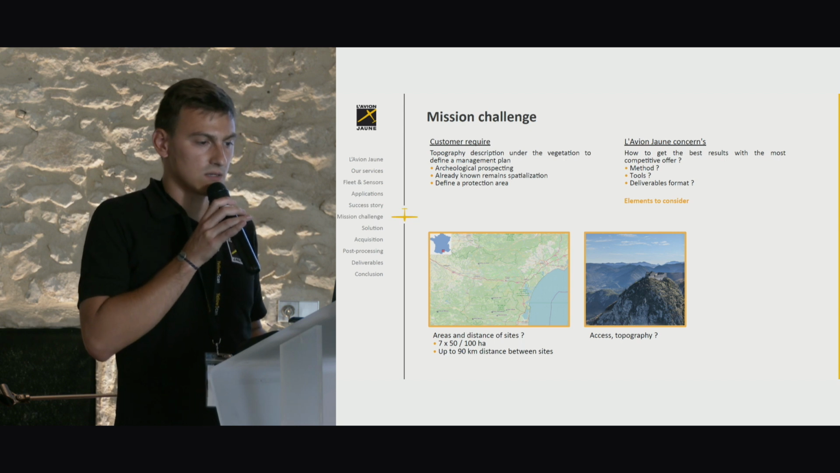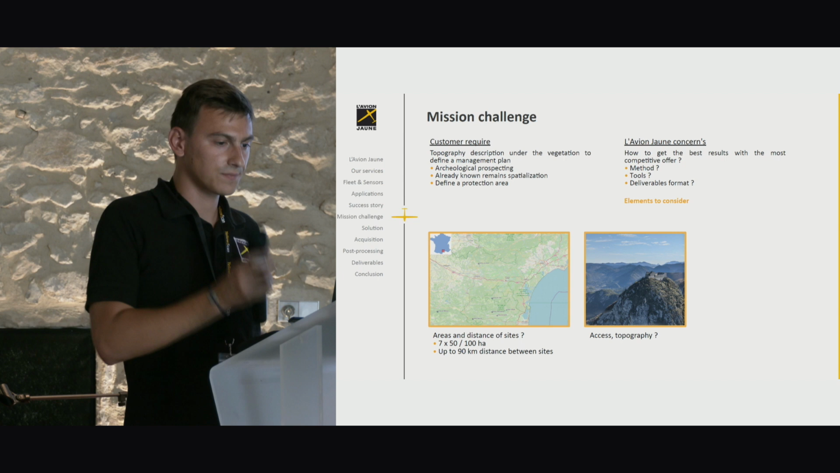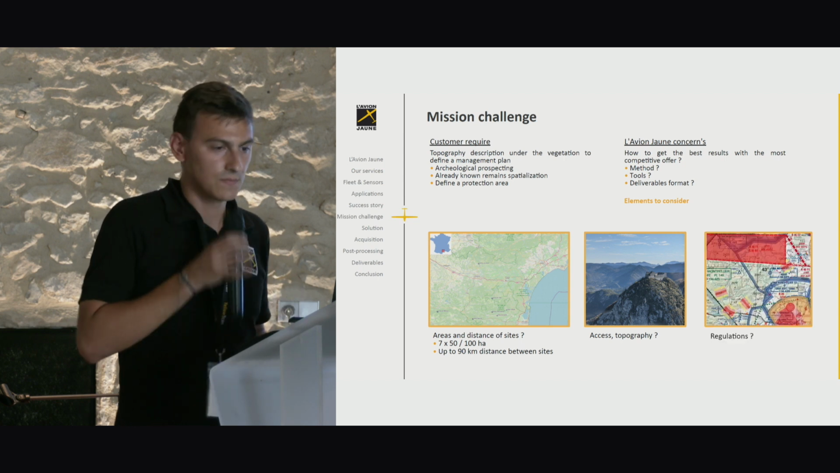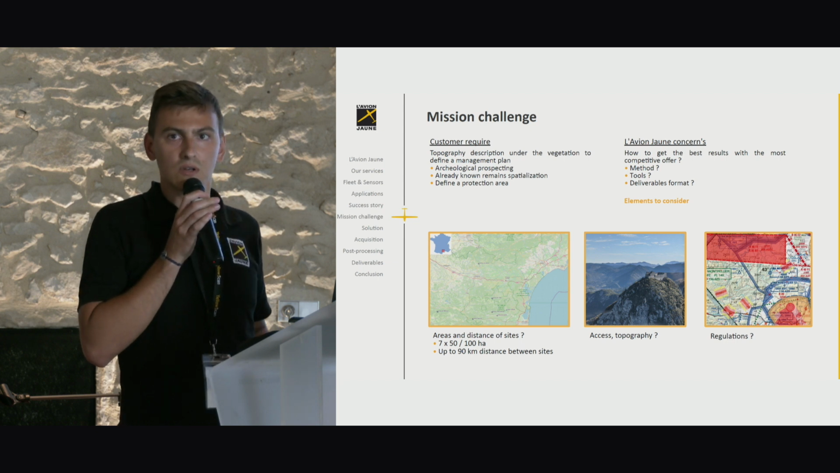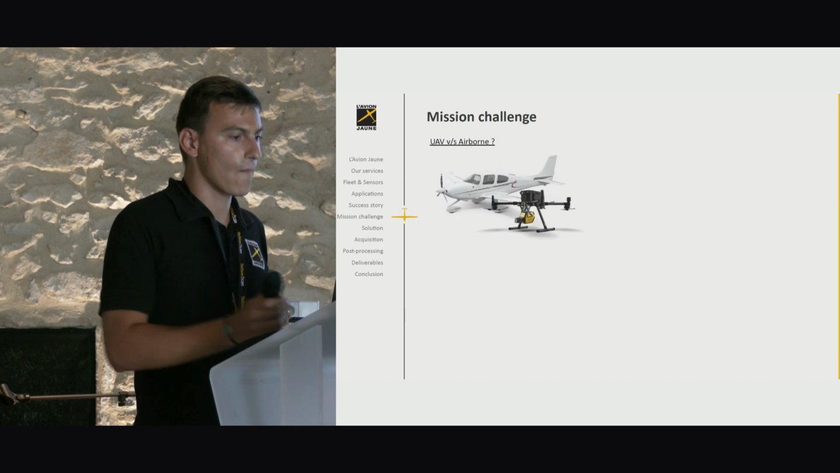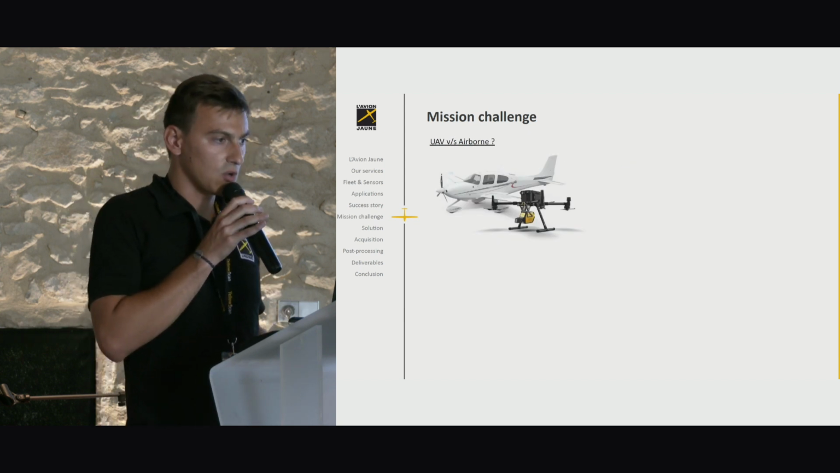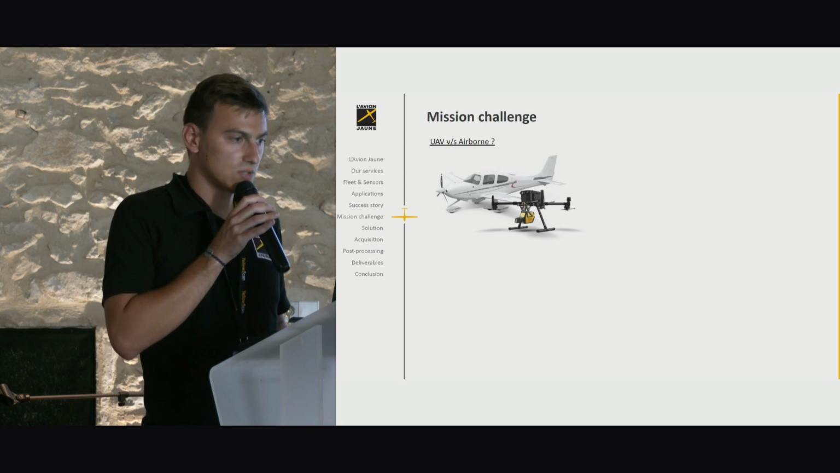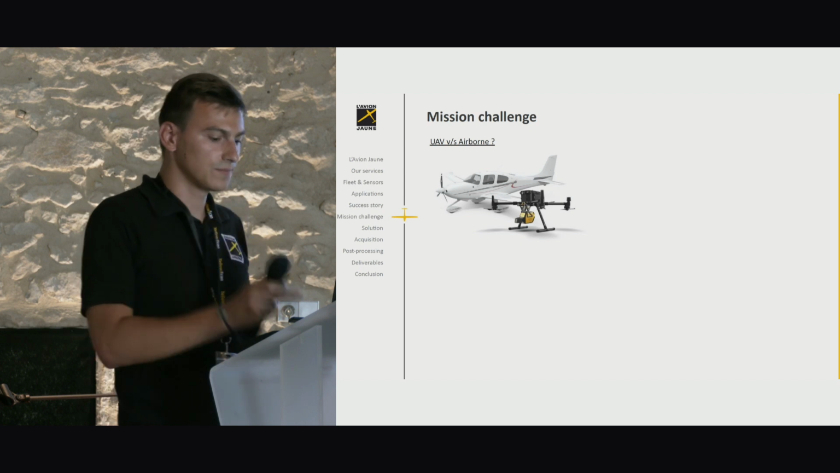And the access is not easy. This is a mountainous region. And we need to consider the regulation about UAV flight. So with these elements, we can think about the best solution and choose between UAV or airborne solution.